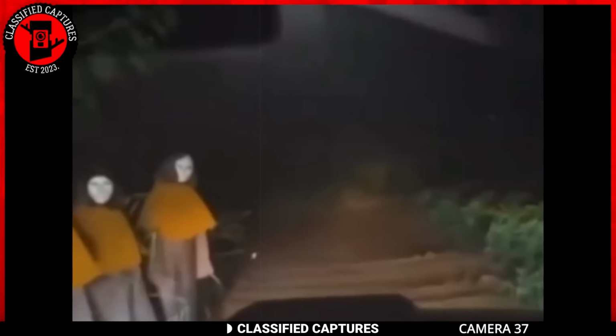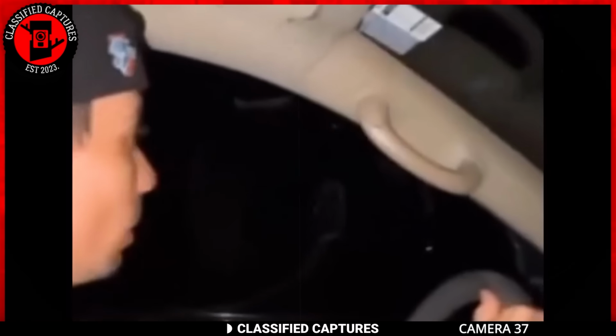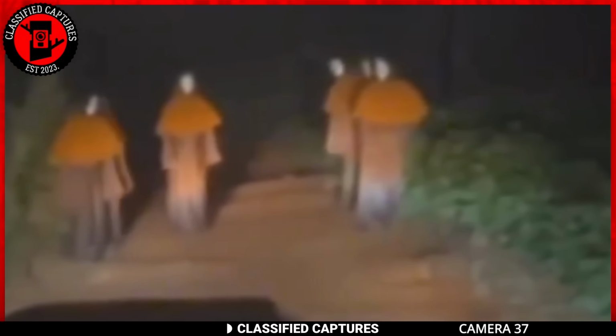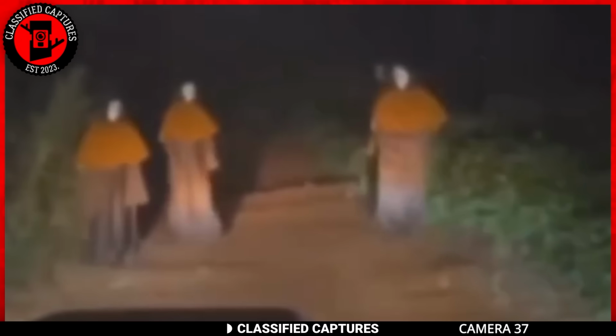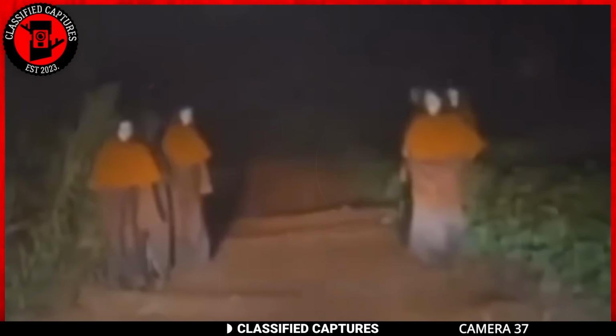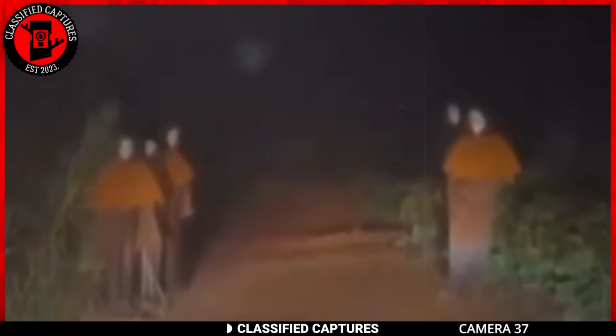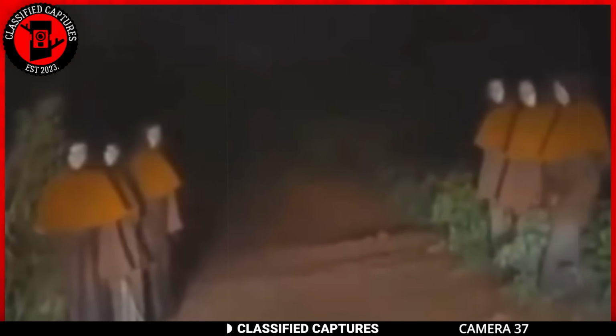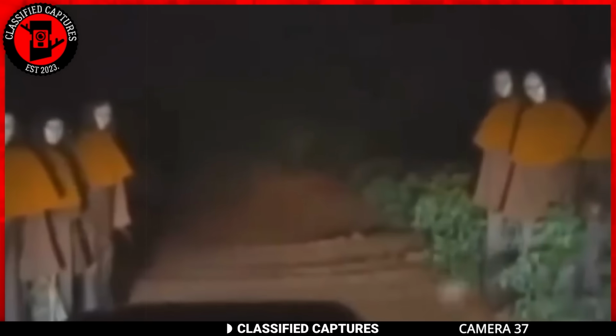This is an unsettling situation on all levels. The big mystery here, who were those masked figures and why in the world were they standing in the middle of the road? Could they be ritualistic gatherings, or are we dealing with supernatural phenomena? Now, some skeptics are calling foul, saying it's all staged for a scare. What's your take on this? Is it a spooky encounter with the unknown, or just a well-crafted performance to give everyone a good scare?